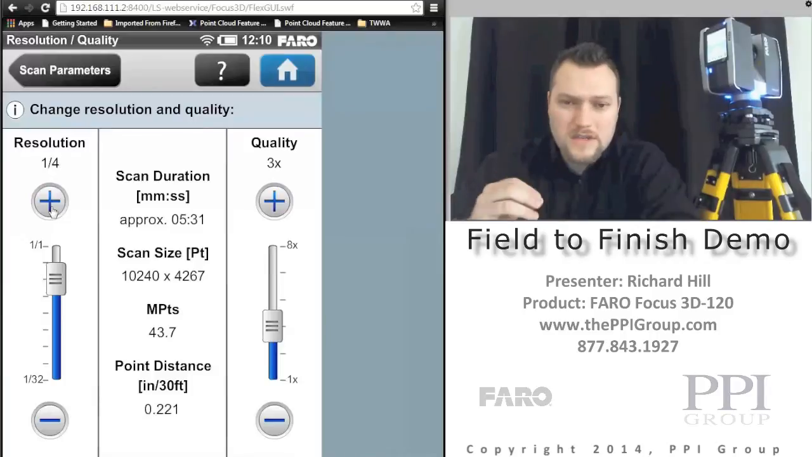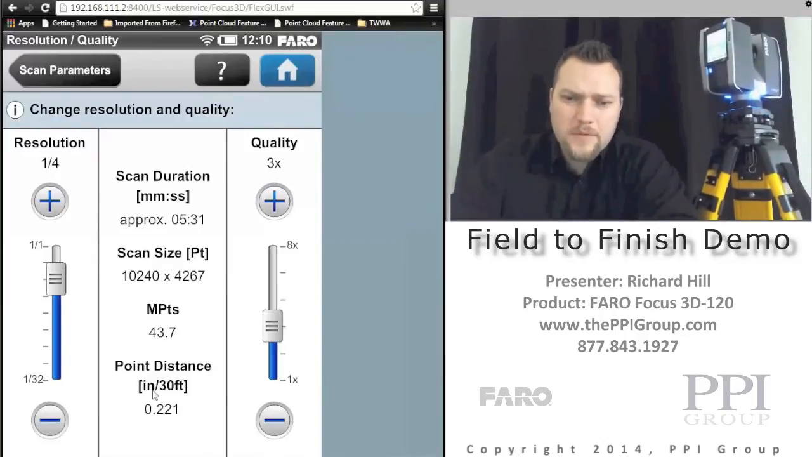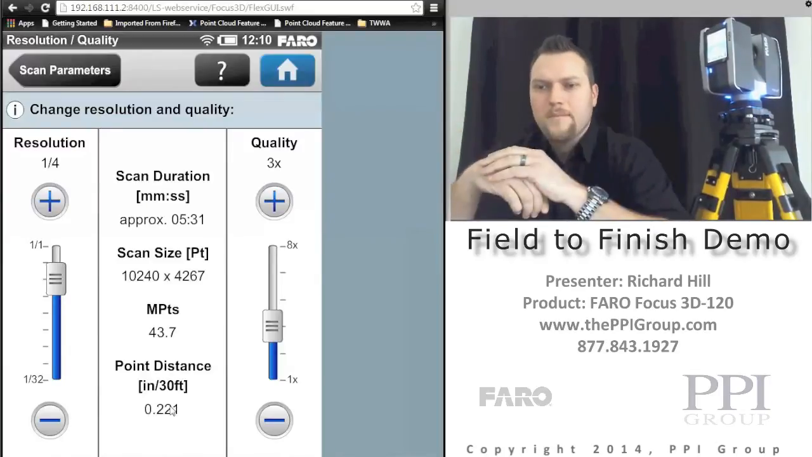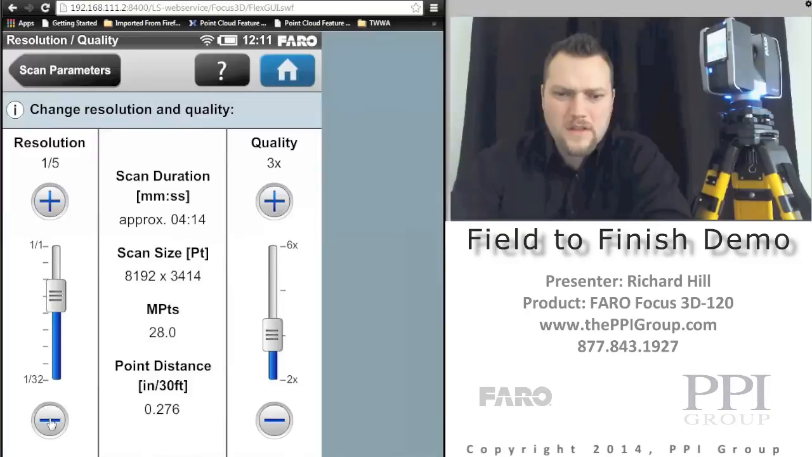The recommended setting that I usually tell people to start with is 1/4 by 3 times. You're going to be at about 5.5 minutes with photos as well. You're going to collect just under 44 million points total, and the separation of points at 30 feet is about 0.22 inches on a grid. So your points are going to be less than a quarter of an inch apart. That's a real quick way to tell, am I getting enough density, or am I going to have to bump that resolution up to collect more?